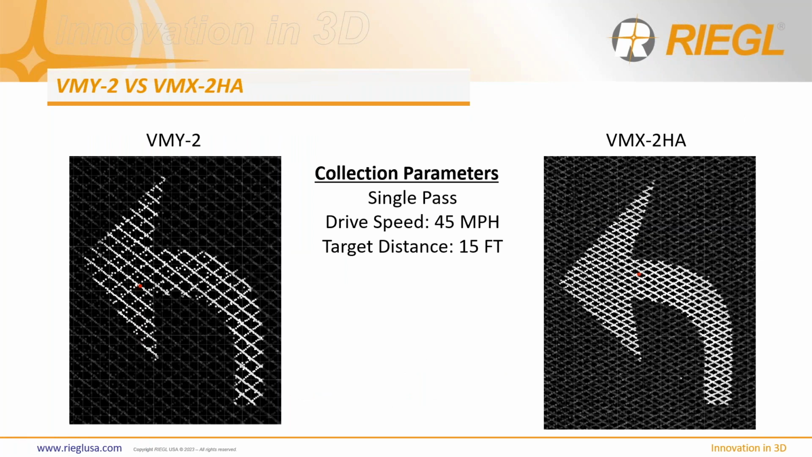Of course, the VMY with the Minivux scanners cannot produce the same kind of data, but it's pretty replicable, but between the two, especially if you're looking for the smaller jobs. So these are just two examples of the exact same turn arrow, the exact same lane driven. Both of these were single pass. Both were driven about 45 miles an hour, and this arrow was about 15 feet from the sensor.